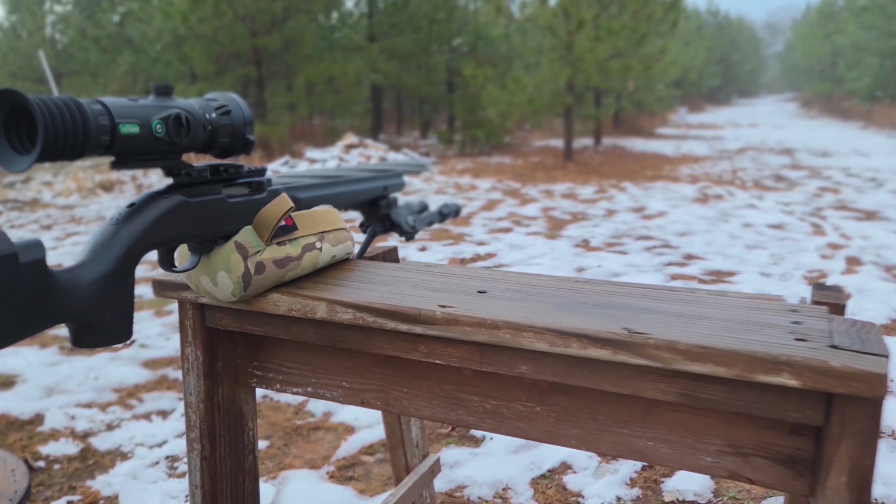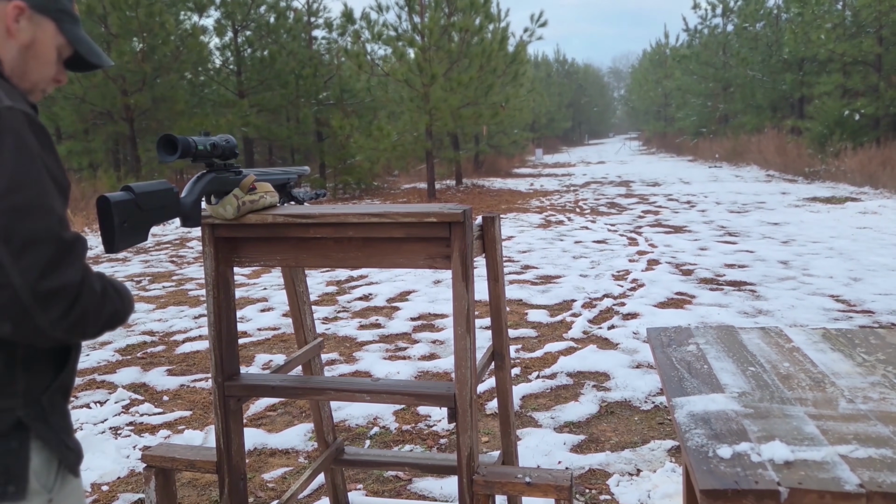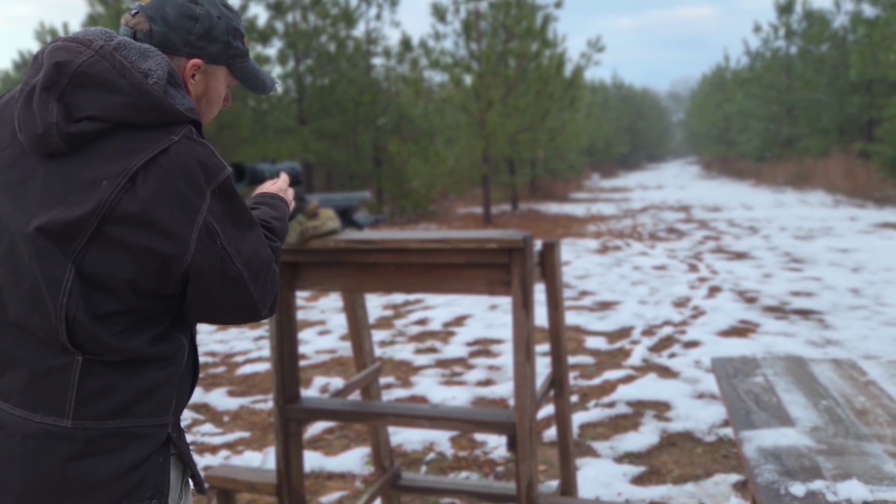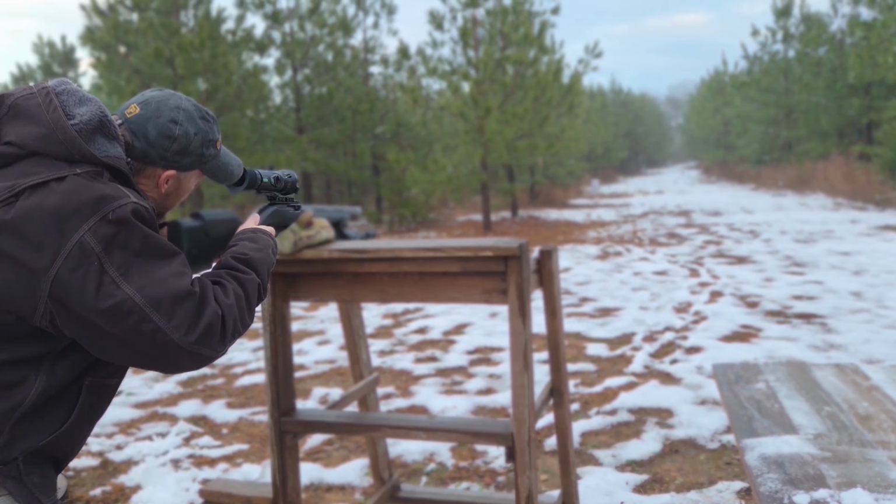We're not going to break away from the video. We're going to go ahead and load it up and see if we can get some shots. This is the ammo that I was using last time. I'm going to go ahead and turn this on. Got to press it like 3 seconds.